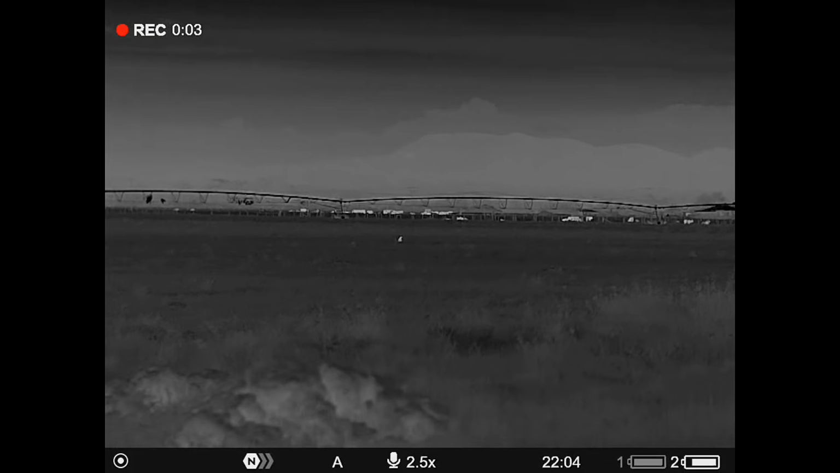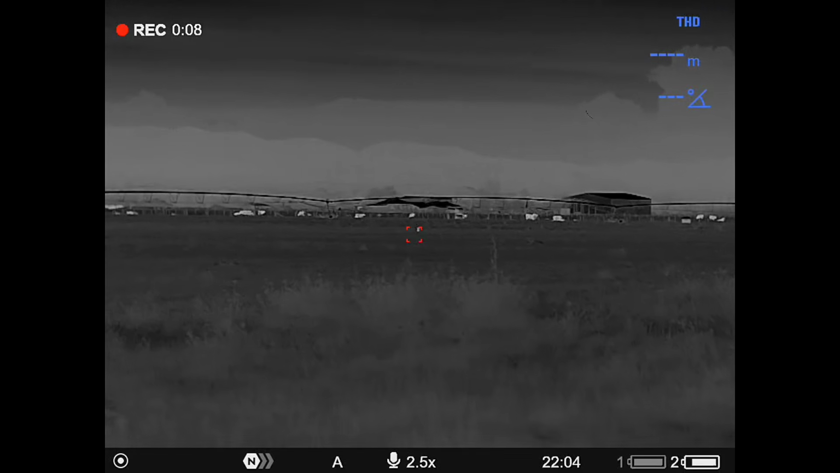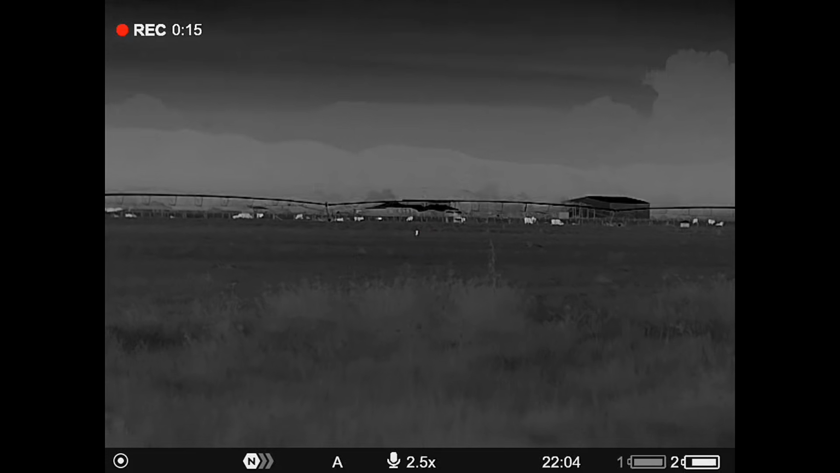I think that's a hare out there. It's a bit hard to tell with them stationary, but that there, that's definitely a fox. 250 out. We'll see if we can change these angles up a little bit.